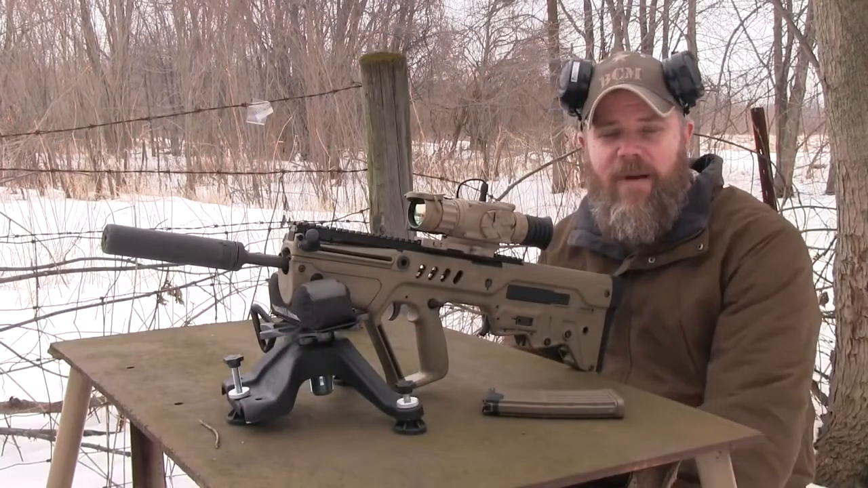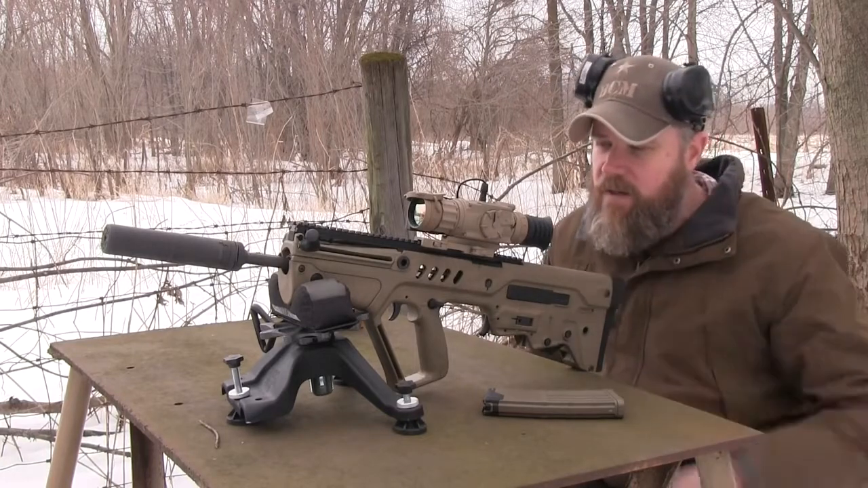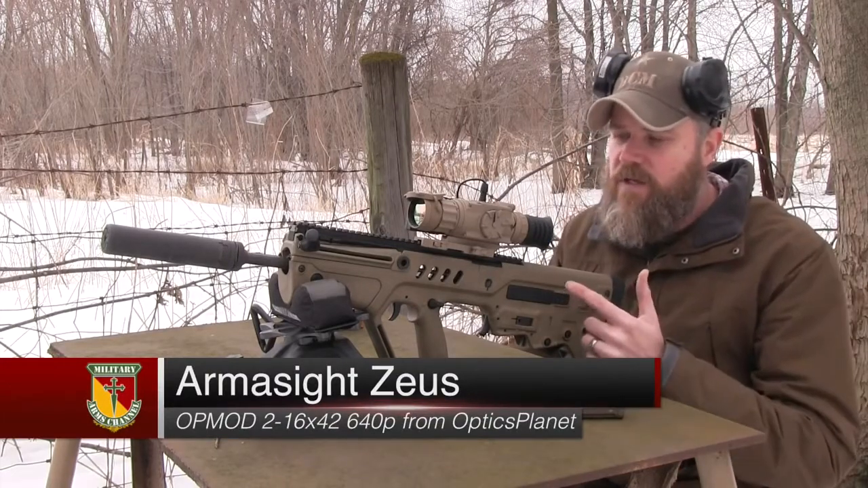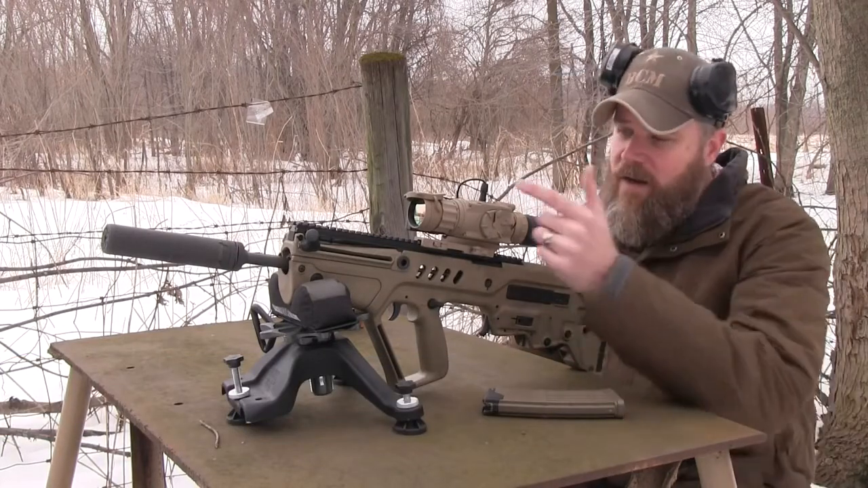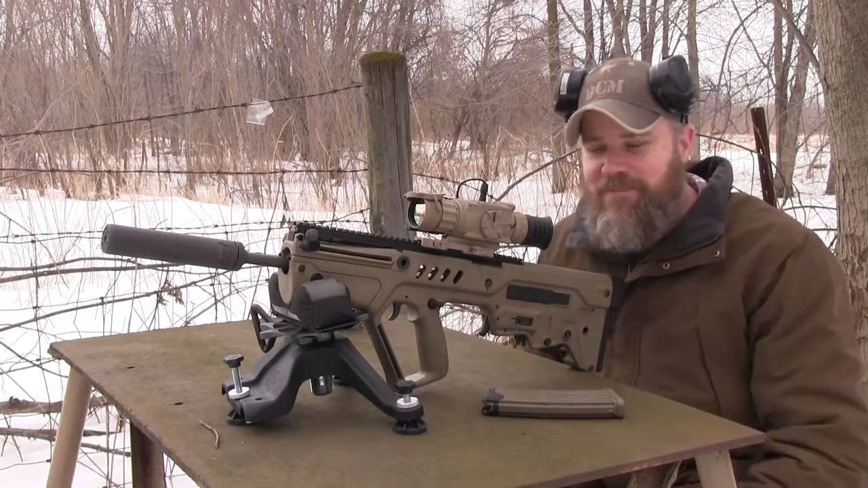Hey guys, welcome back. Today I'm out at the range sighting in a rifle with some new hardware on it, some optical hardware. In this case, it's an Armasight thermal imaging sight from Optics Planet. It's an OPMOD series. This sight has a resolution of 640 lines per inch. It has a magnification range of 2 power to 16 power, and it has a 42 millimeter objective lens, if you can call it that.